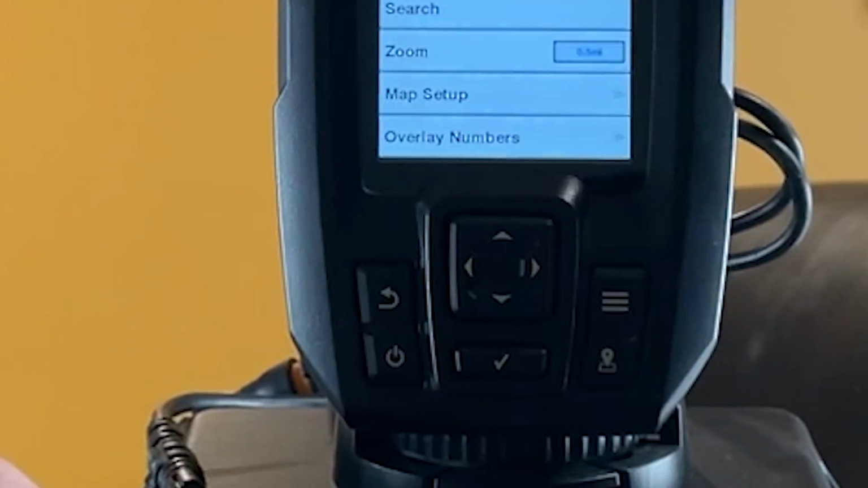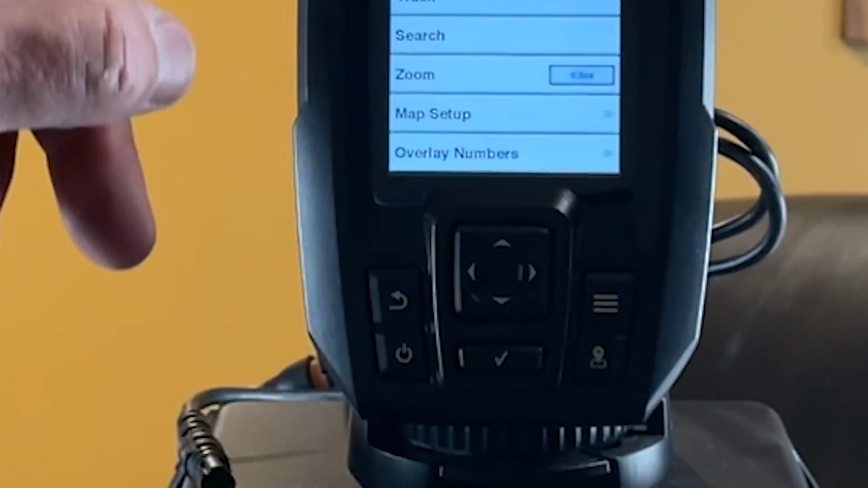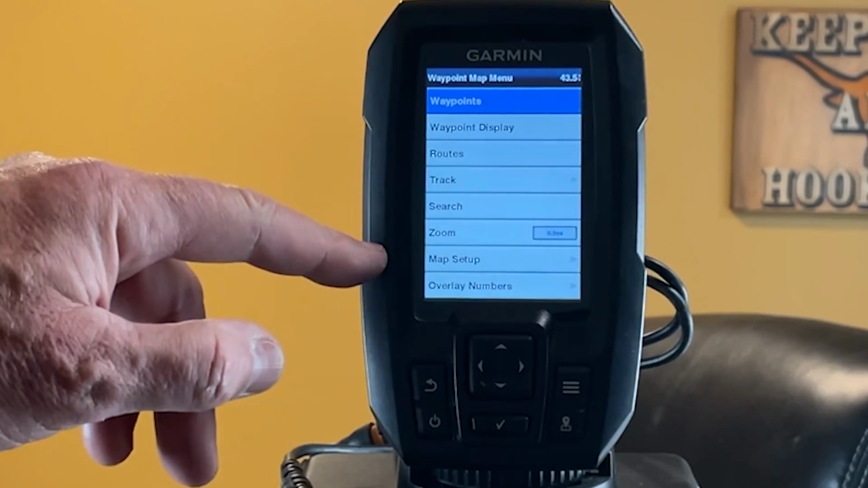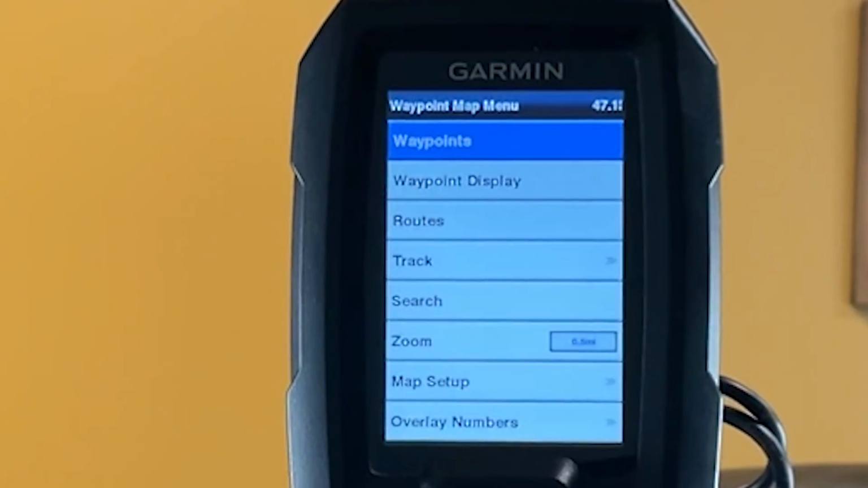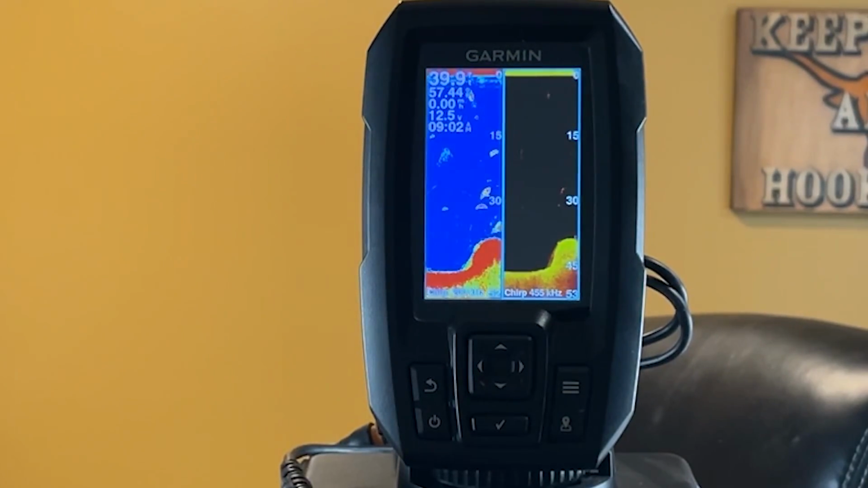And here, just like with all the other Garmin units, when you're in a particular screen, push that menu button and it pulls up the options you have for that particular screen. Overlay numbers, map setup, your zoom functions, and we'll go over some of those in later videos. Clear view and traditional.